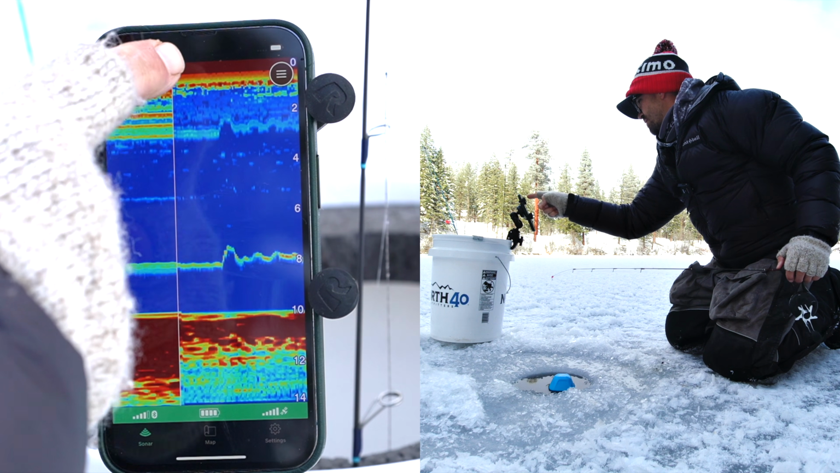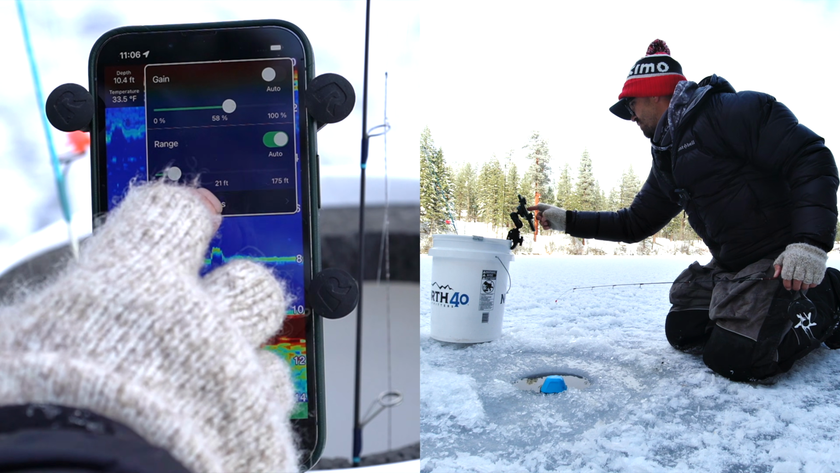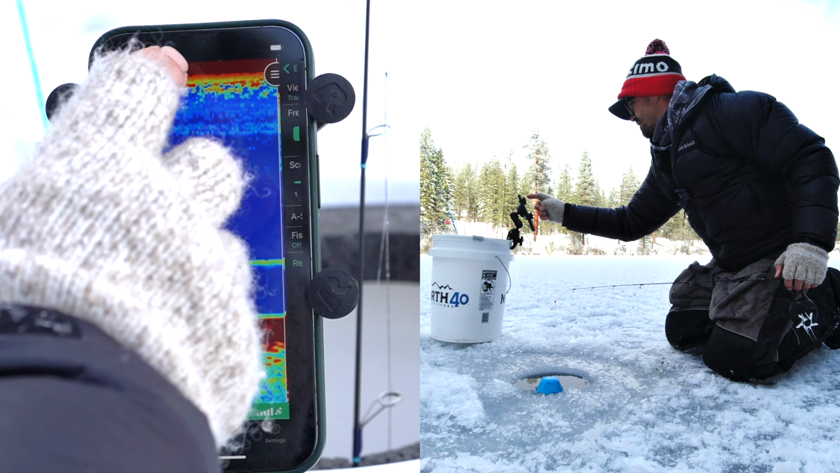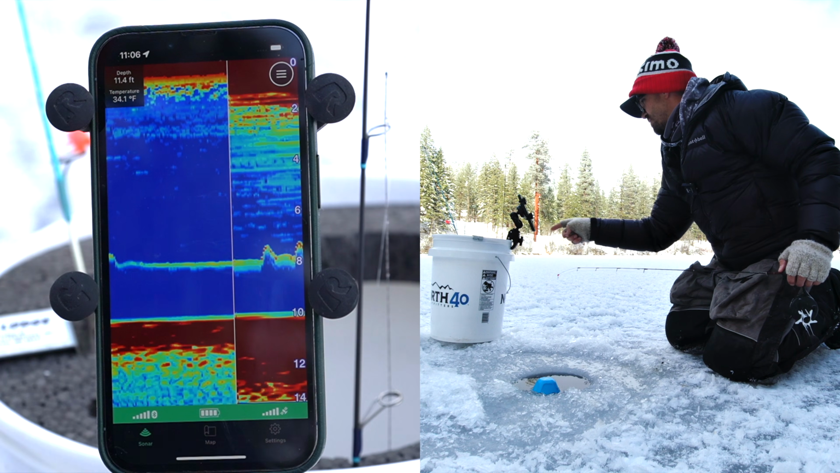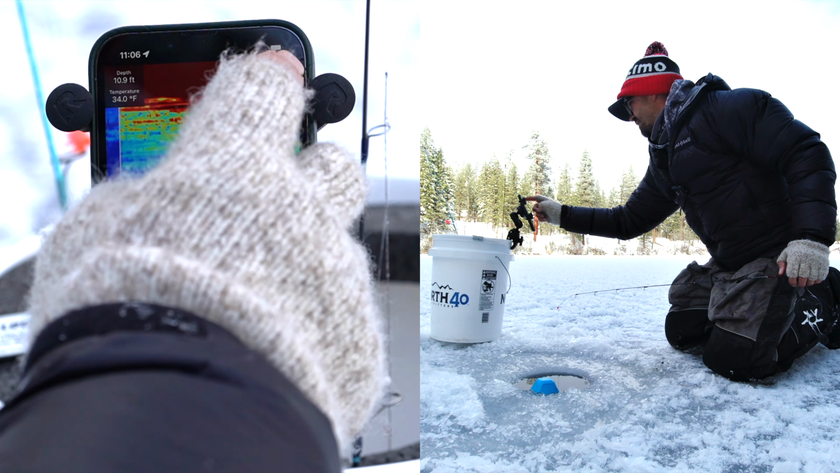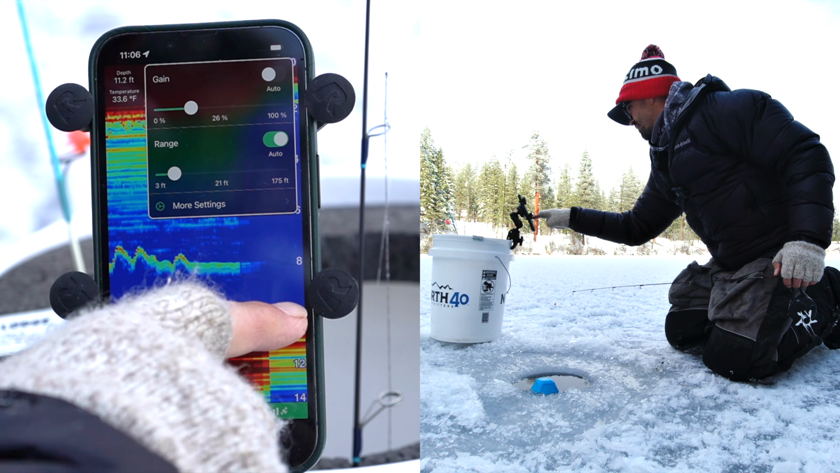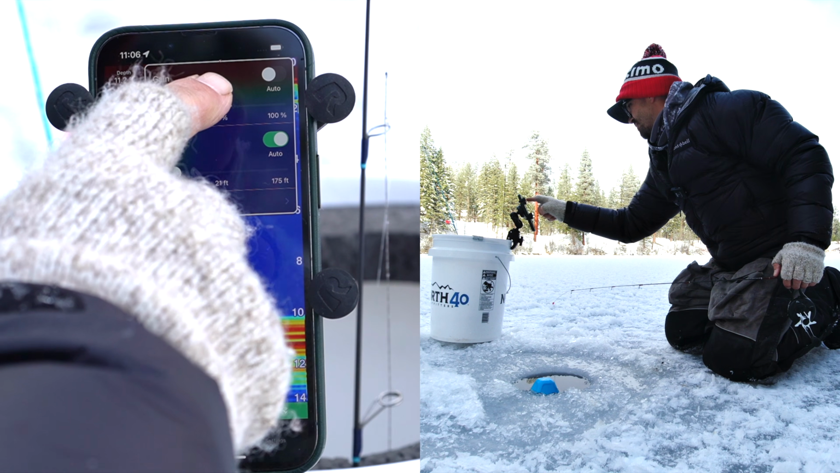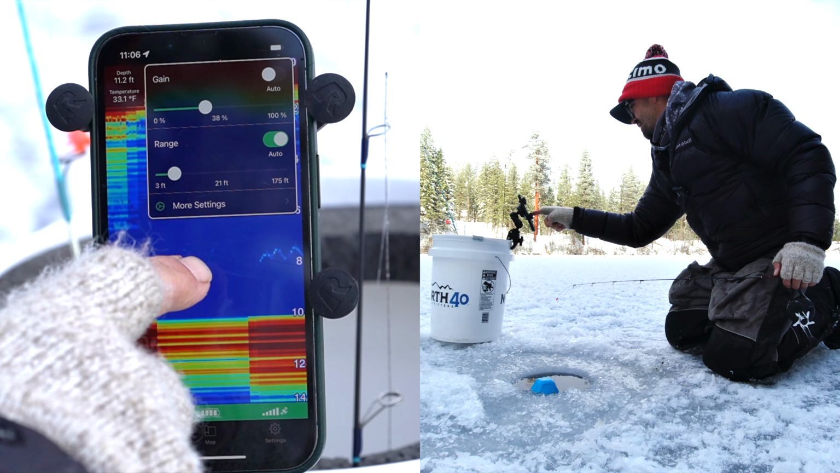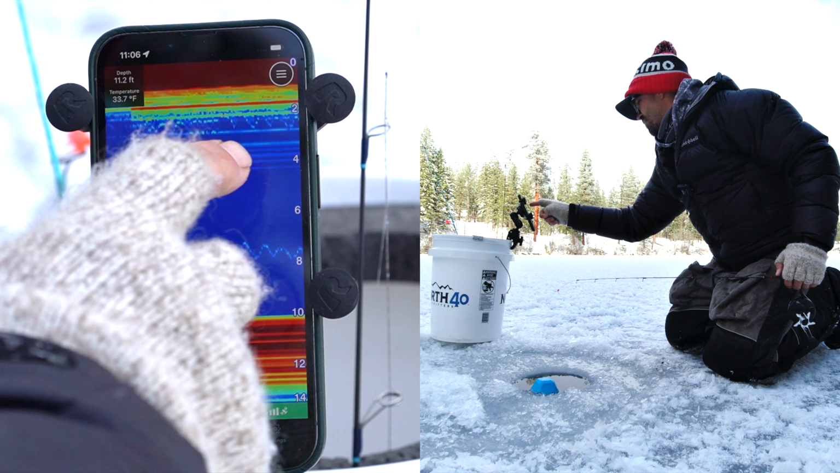I don't get all this gunk up at the top, or interference, like I get with the 260 kilohertz. You'll see how much more noise there is throughout the water column. And I can adjust that by dialing down the gain, but then as I dial down the gain to clear that noise up, I lose my jig, right? So I've cleaned up that image, but now I can barely see my jig down here. And there's still quite a bit of gunk.